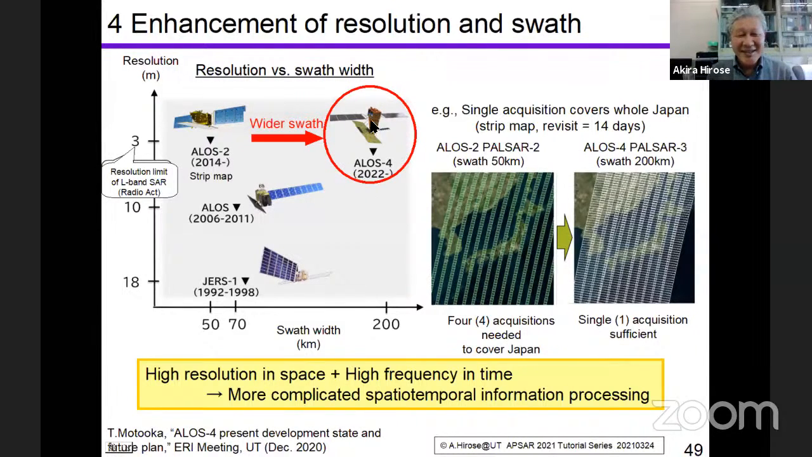And in the near future, not 22 probably, but 23 or 24, we will have ALOS-4. Wider swath and high resolution are obtained with this sensor.